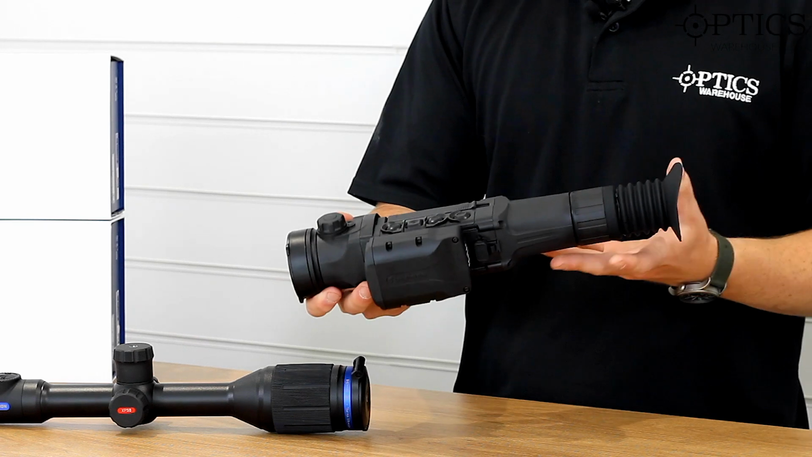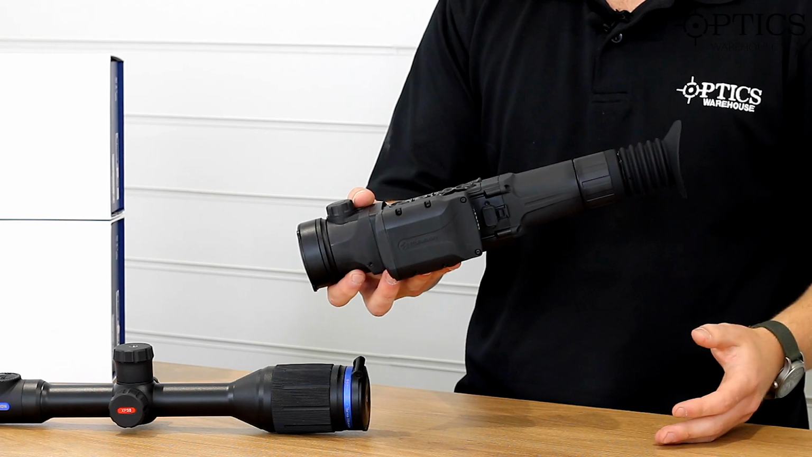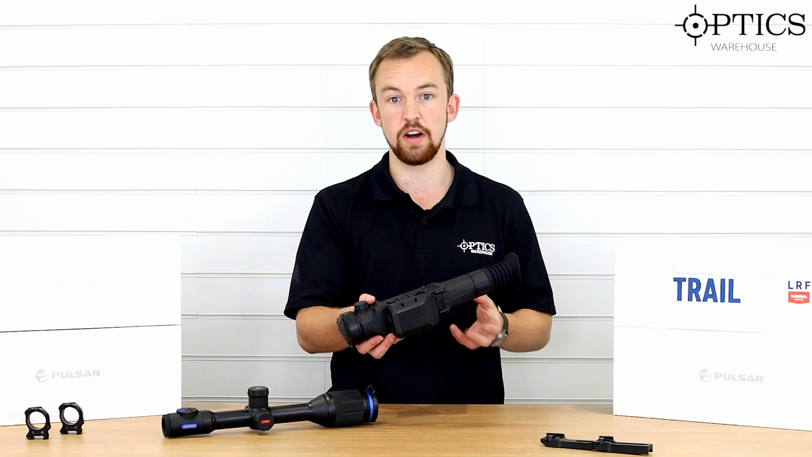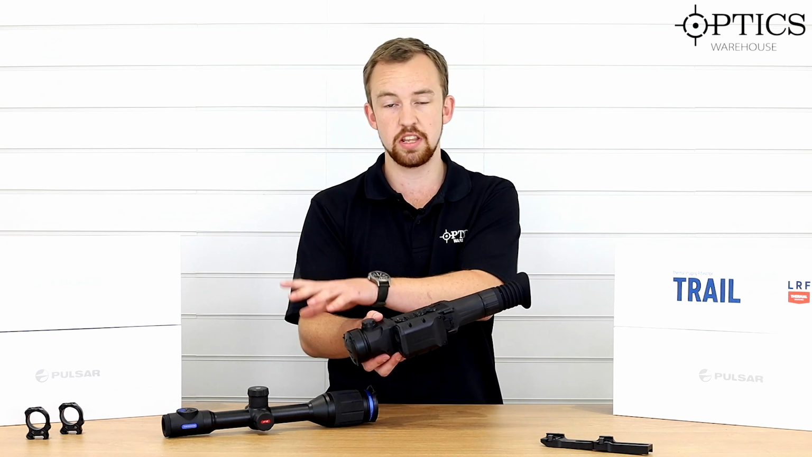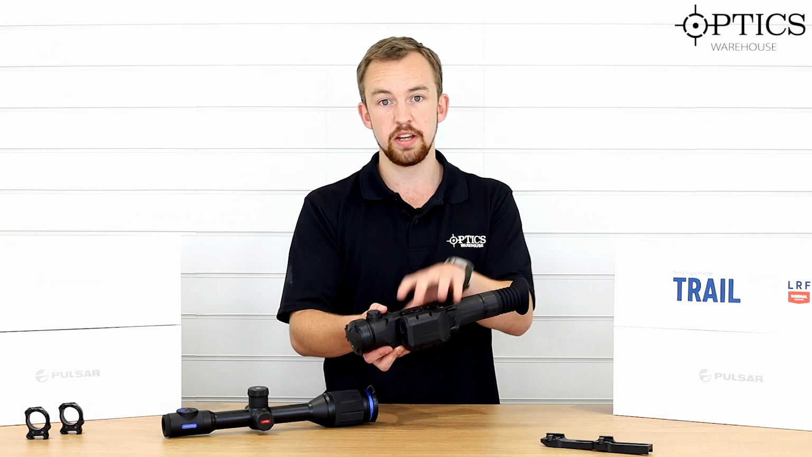Now, obviously with the Trail 2 LRF, you don't need to worry too much about that because of the built-in laser rangefinder. It really helps you take an efficient and effective shot at long range. Yes, it's not shaped more like a scope as much as the Thermion is, but with the same tech inside, the built-in rangefinder, it really is.